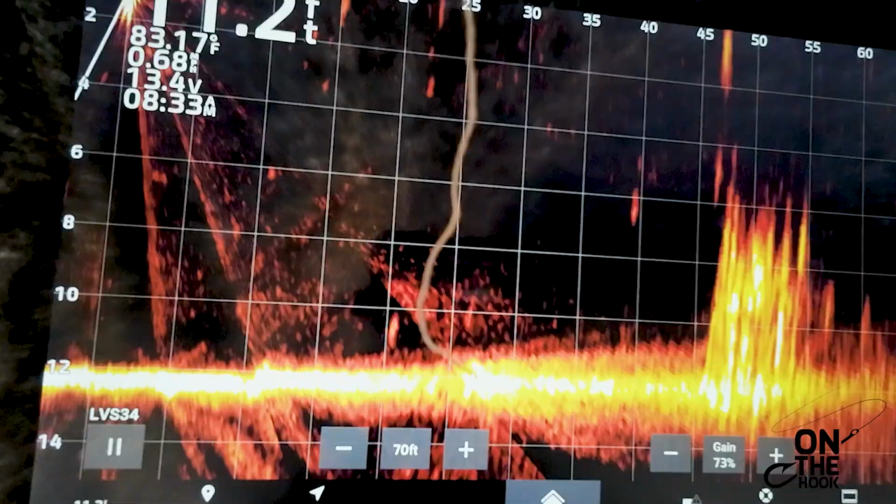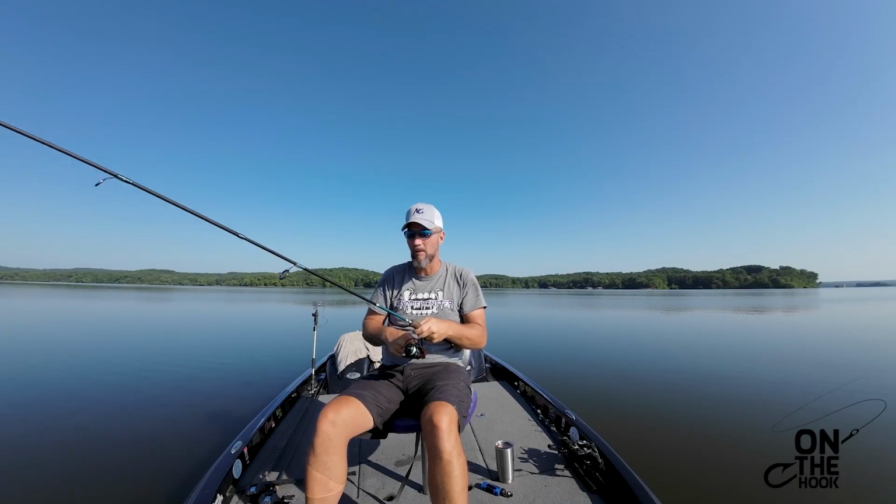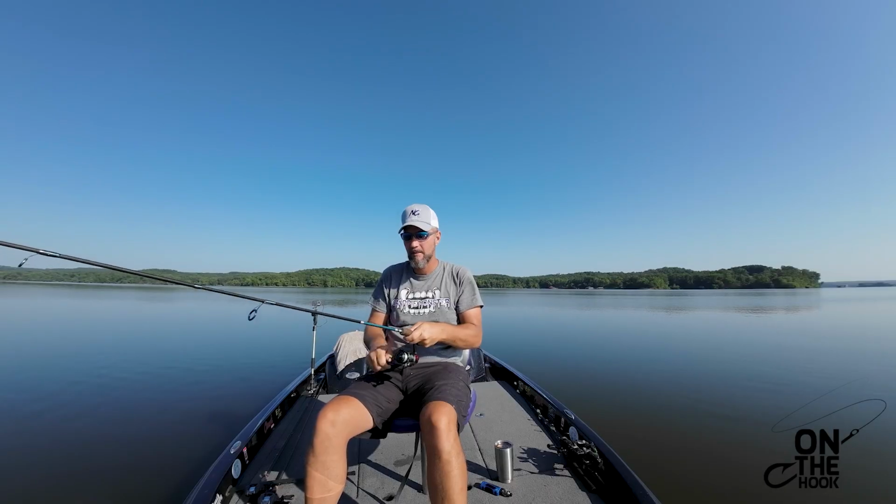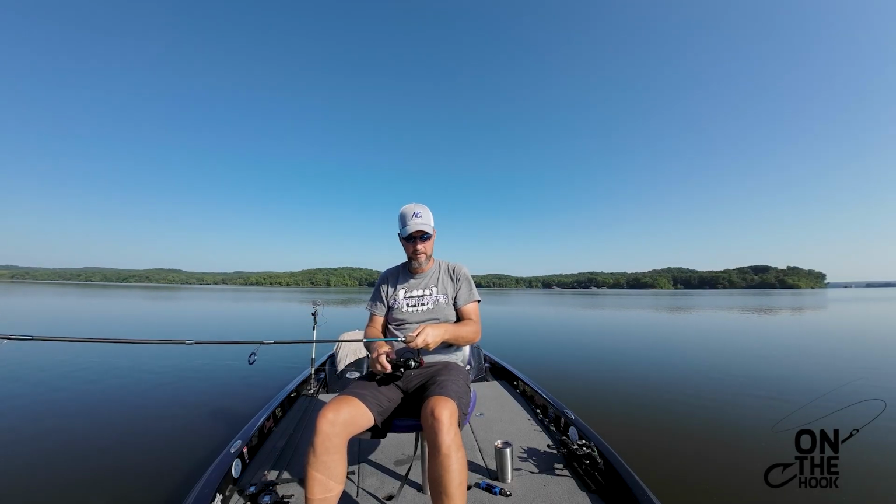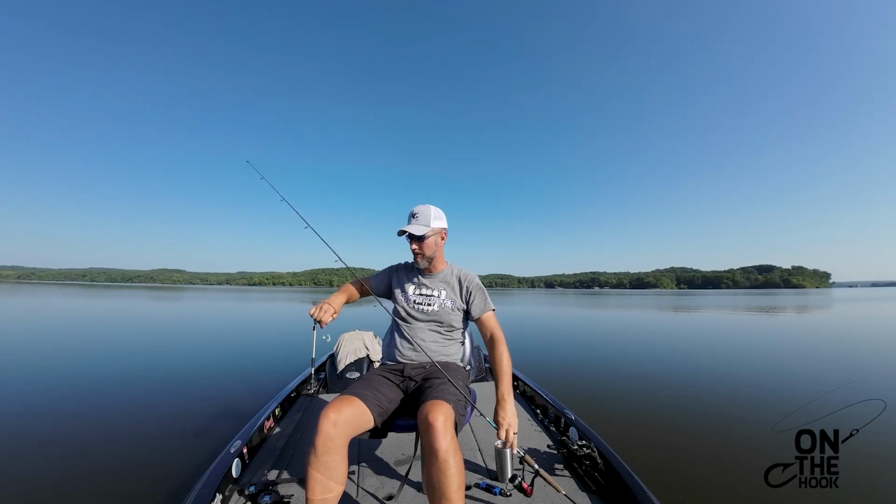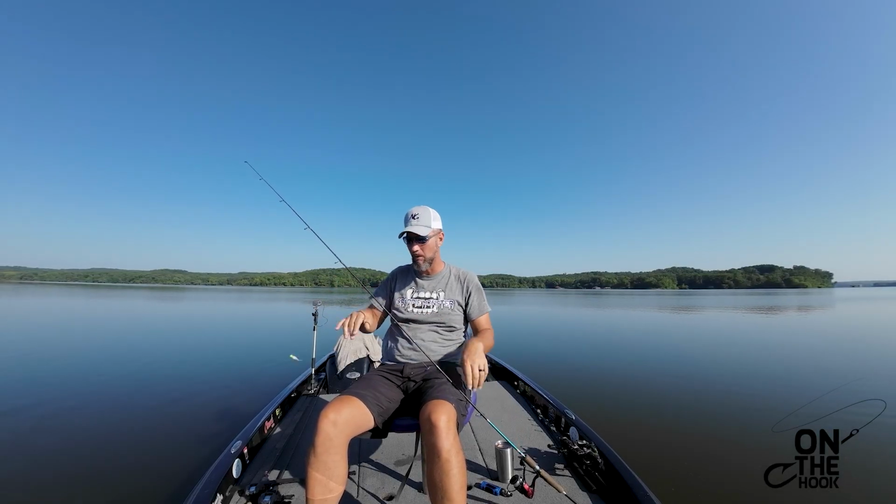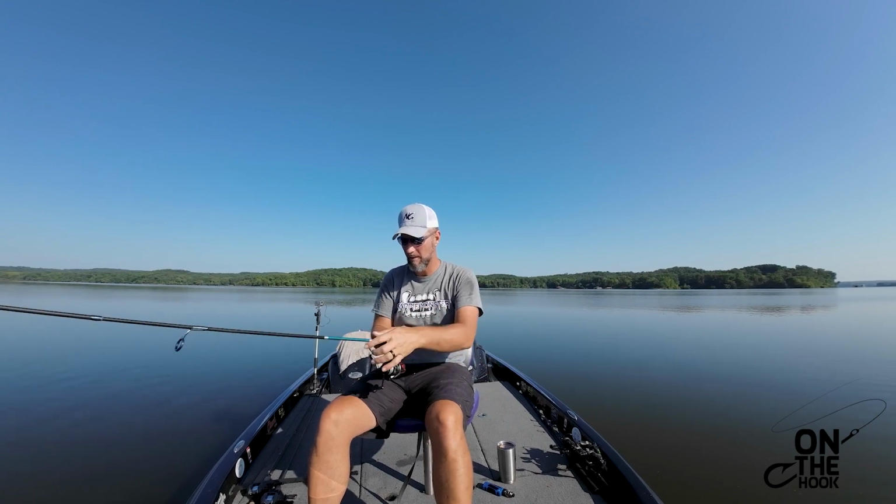Oh, I shorted it. There you go. Talk smack and then drop the ball. How's that? That's the way it's supposed to go, ain't it? Talk smack and then turn this trolling motor down. We have 0 wind today. You couldn't ask for, I could not have mail ordered better weather for doing what we're doing right now.